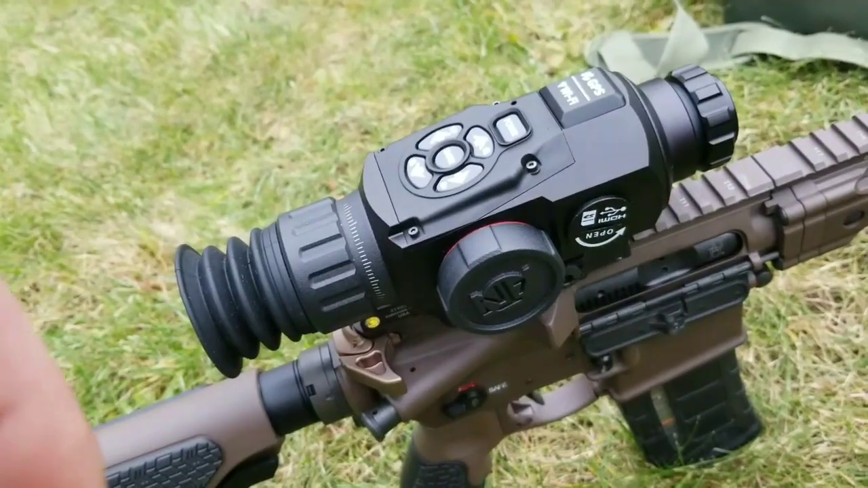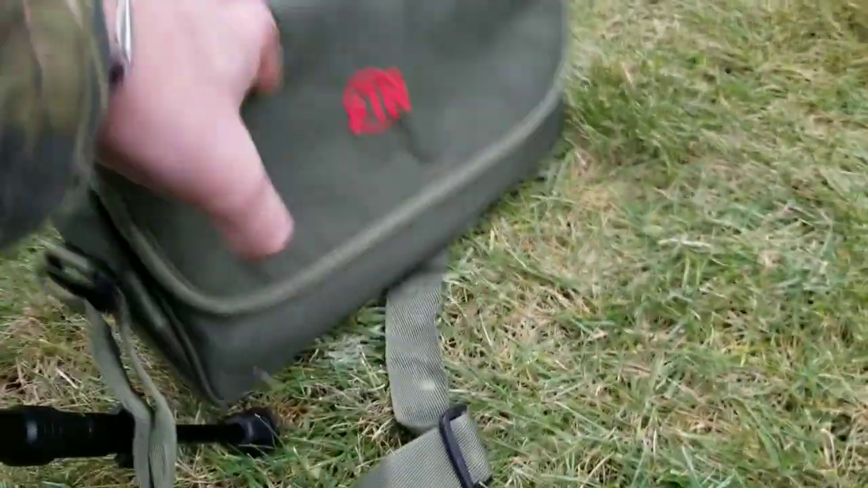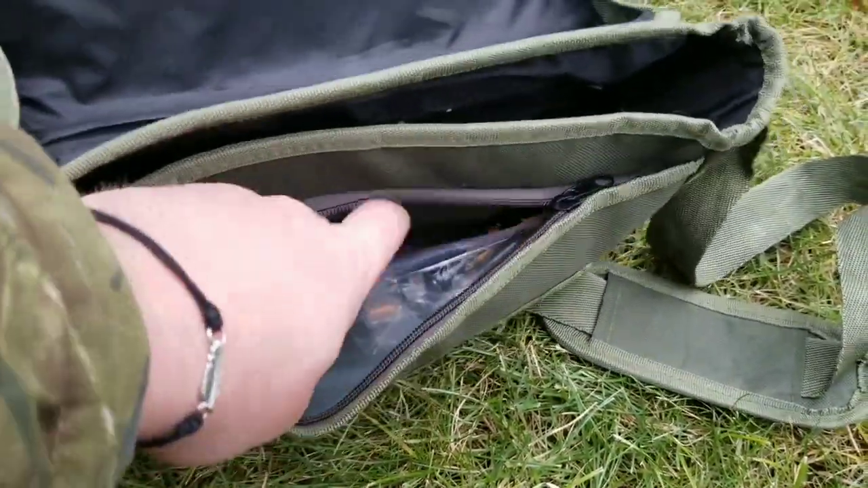It comes with 4 lithium batteries, and this is the case it comes with. Nice little case. So if you get this and you're wondering where your batteries are at, that's where they sit. They're inside this pouch here. Little zipper space here, and it'll be in a baggie with the manual.